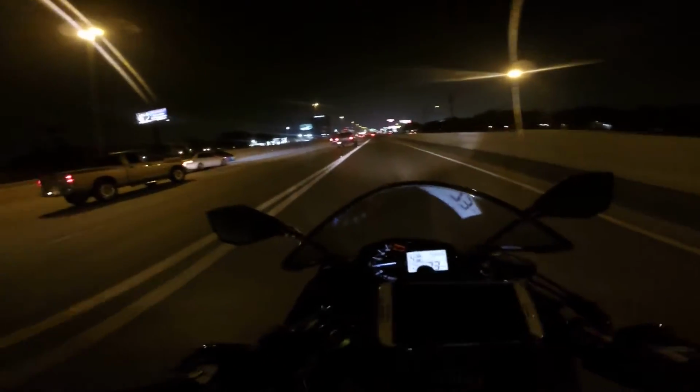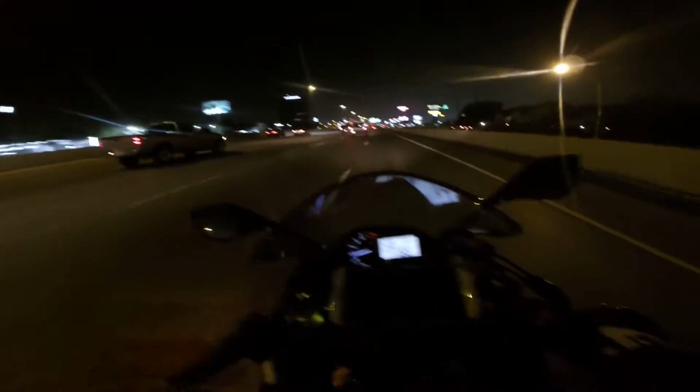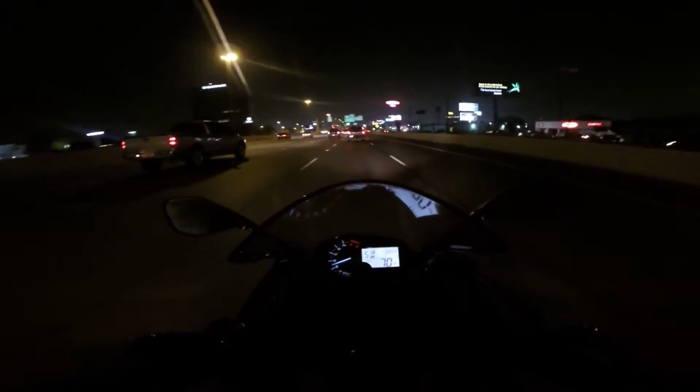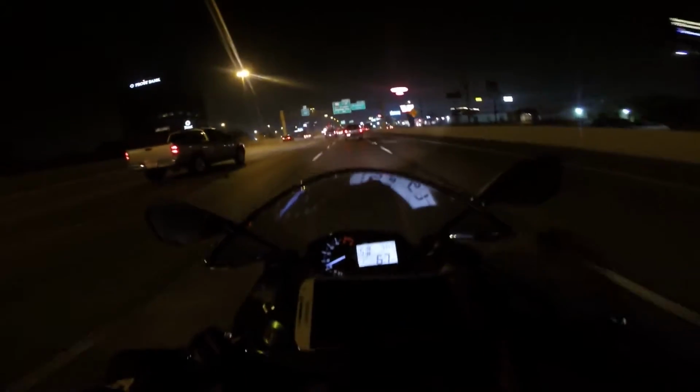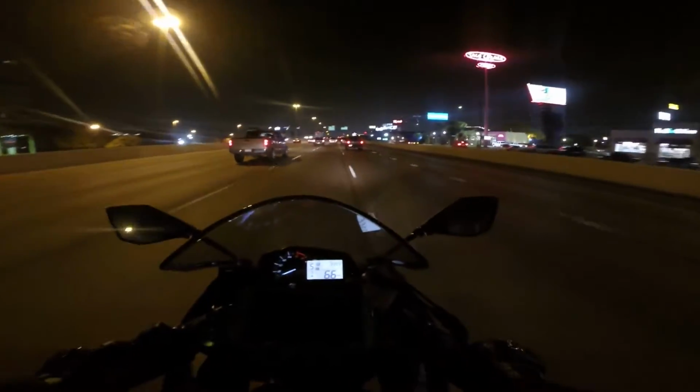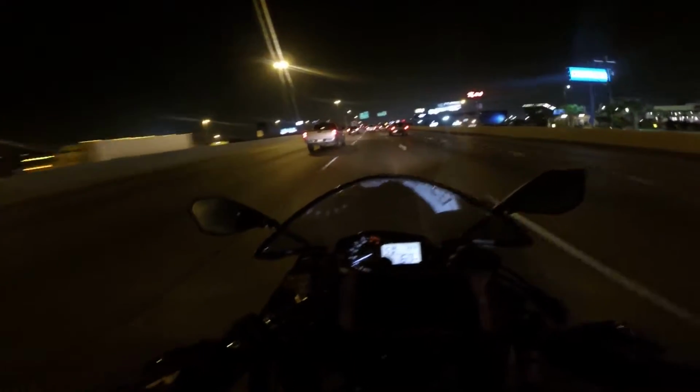Jeez, it's so smooth. That's amazing, and it's just conventional oil too. I haven't made the switch to synthetic yet. I'm just going with conventional for now.